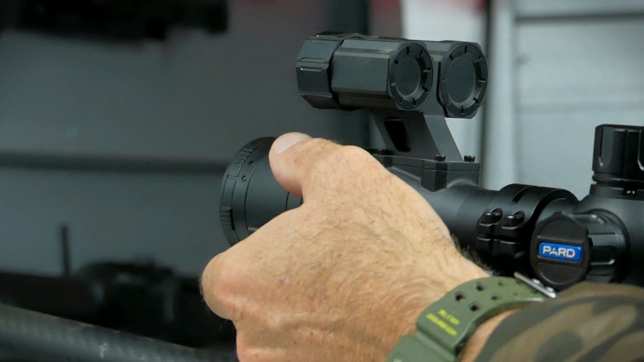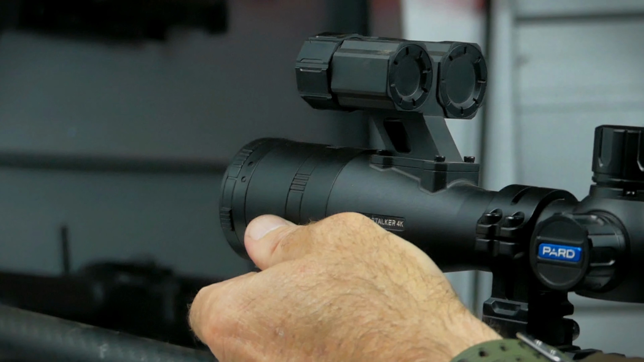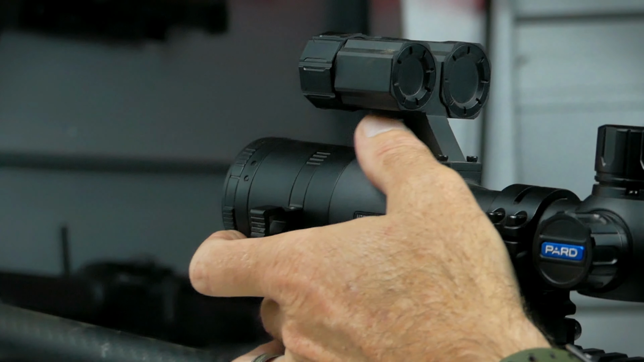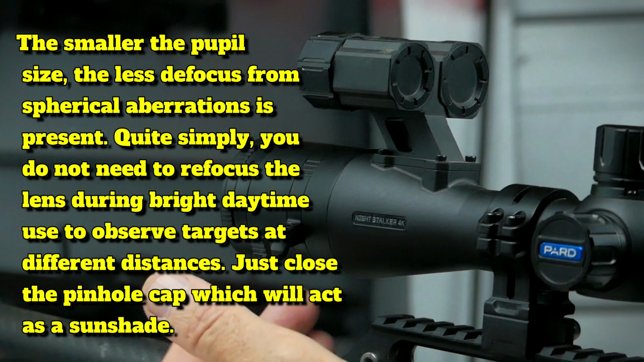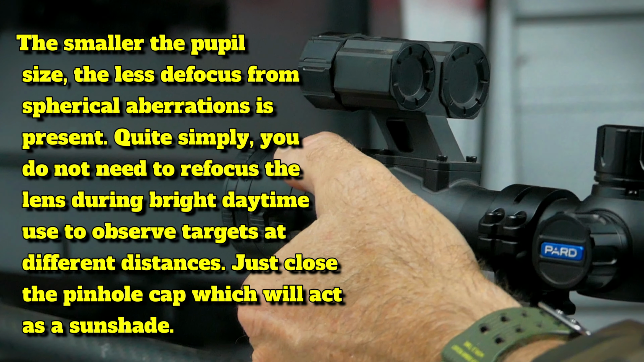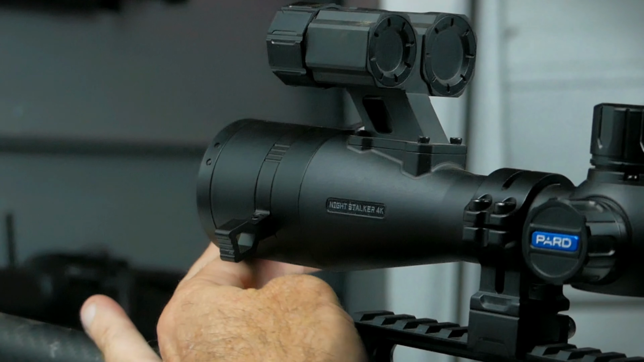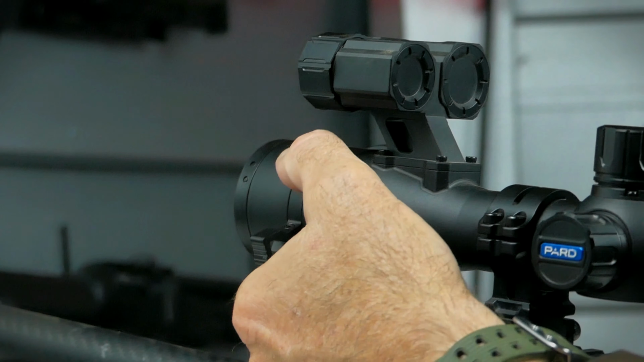Out front here, you do have your focus ring. Now at various distances, you're going to want to focus the scope so you're going to get the best picture quality, very similar to a traditional style rifle scope. And it also has this cap right here which has a small hole in it, and that lets less light in. You're going to find with that cap closed, you're going to have less sensitivity with this adjustment here. You're going to have a wider range. But if you open up this cap, have more light coming in, that's especially useful in nighttime situations. You're going to really be able to focus this very detailed.